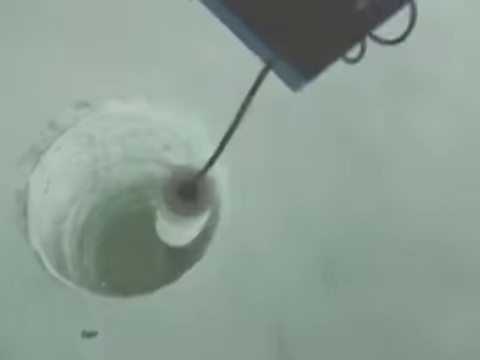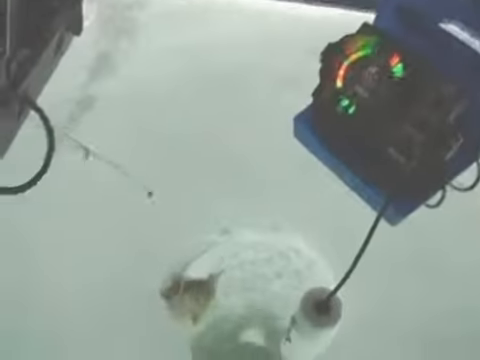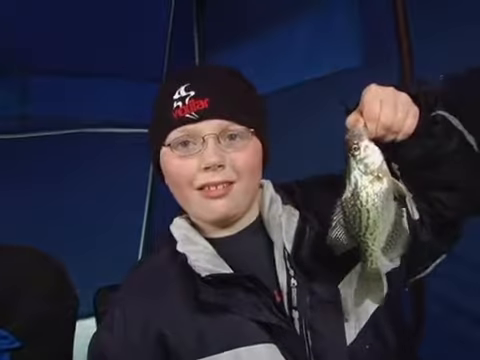Right now I'm trying to get a fish up. This one's the last time I caught it. I'm glad I caught it. And here's the fish. Catching a crappie with a Vexilar is just that easy.